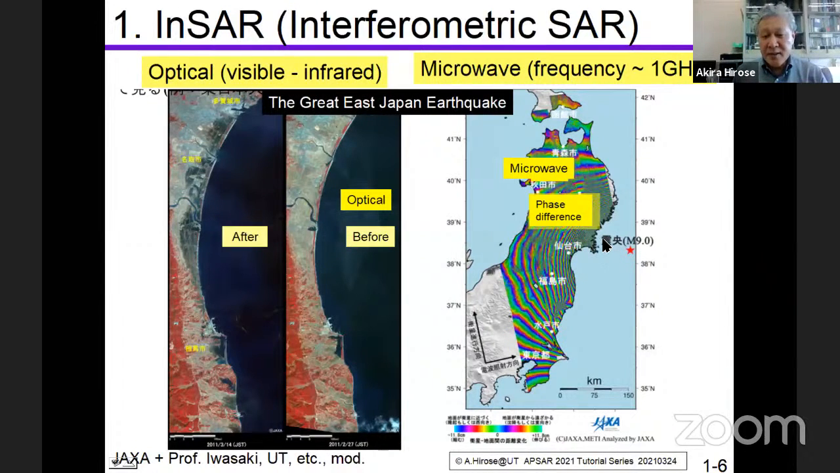And after that, we can see the fringes showing the phase changes. In this case, the 2 pi corresponds to about 11 or 12 centimeters. So we can count the fringe numbers, and we can say this is 1 meter, 2 meter, and so on, changes before and after. And we can also see the fringe is very dense near the epicenter.